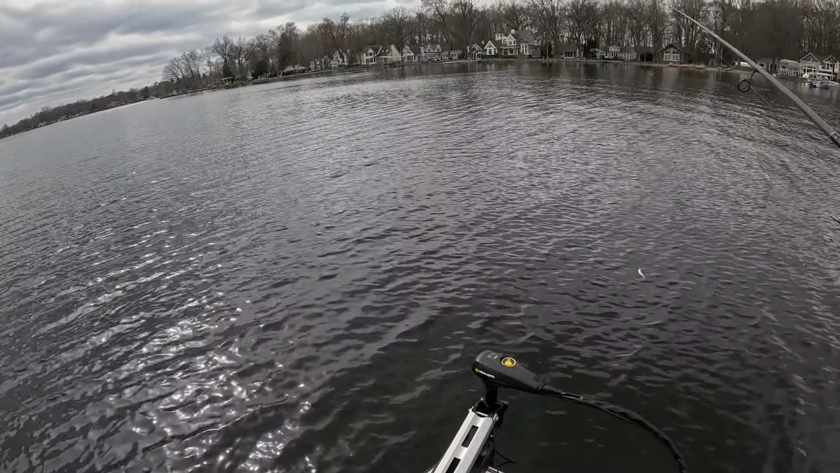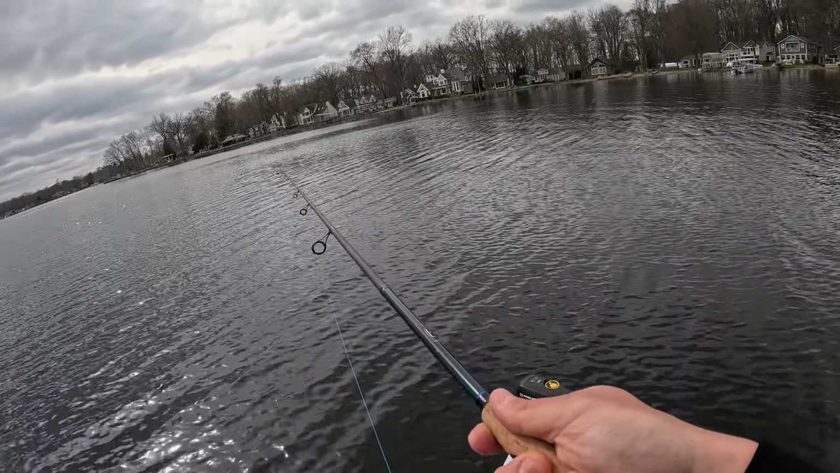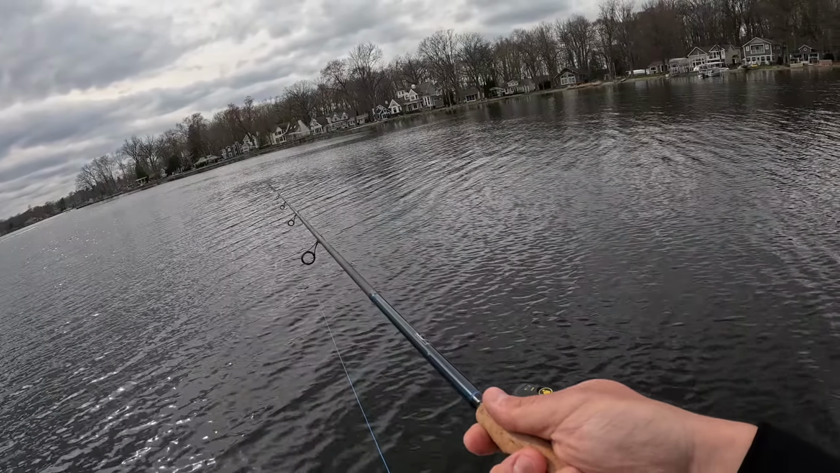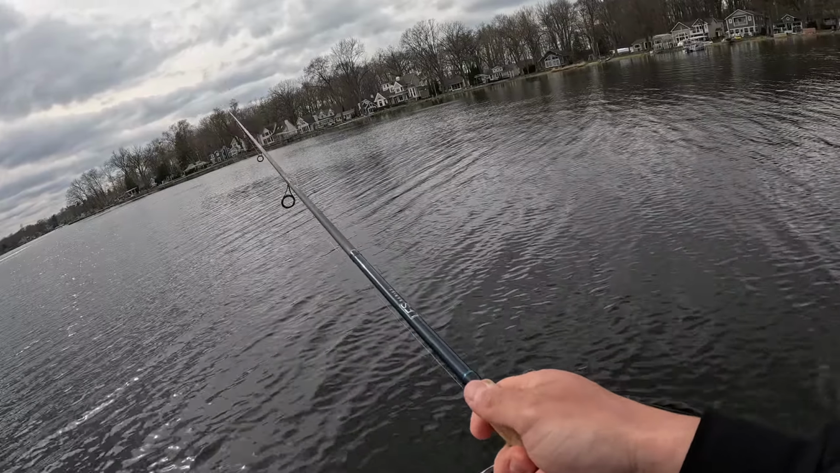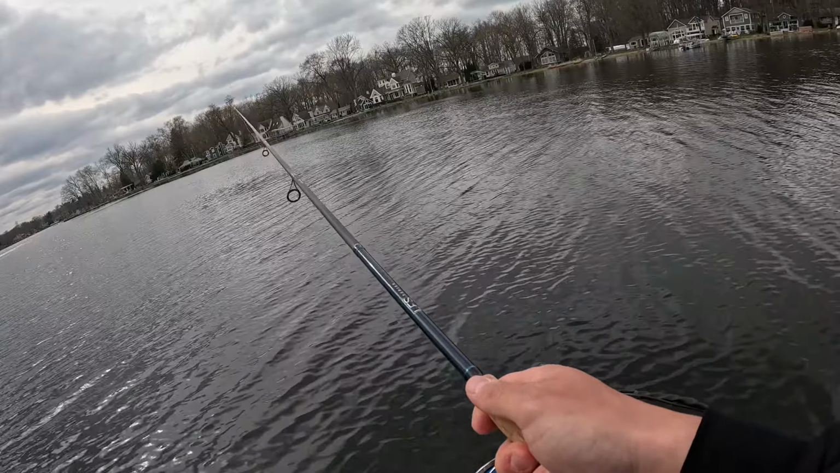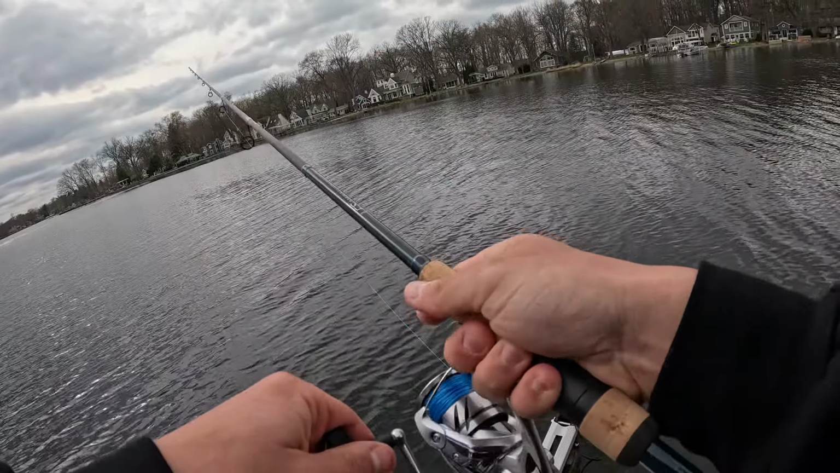Looks like a decent mark, about 50. Trying to find my bait. Oh, perfect cast, right to where I wanted it. And no. Oh, he's going right for it again.